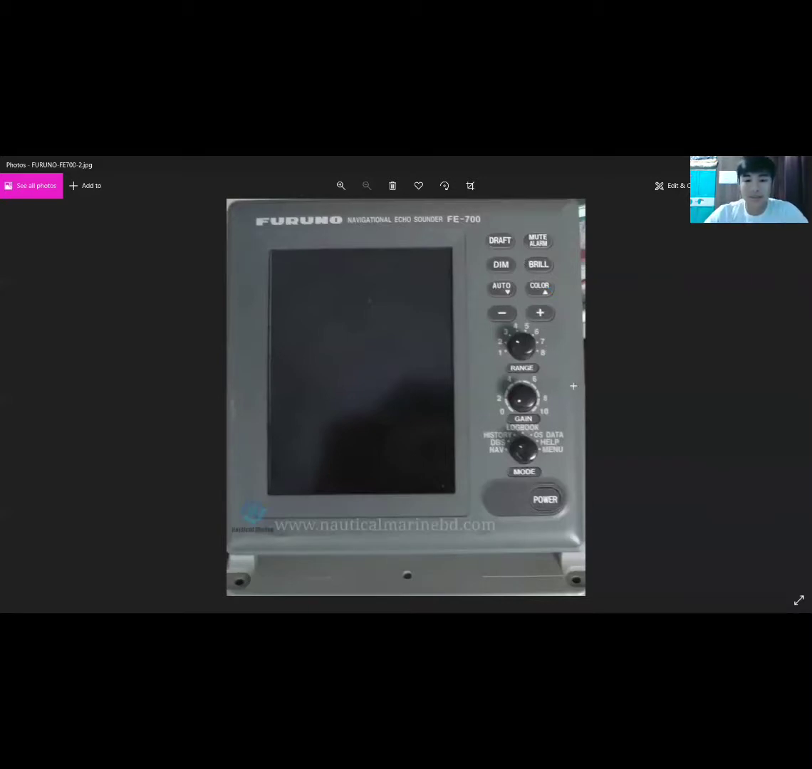Next one will be the range knob. You can adjust the range by rotating this knob button over here. And then if you want to adjust the gain, you can rotate also this knob. And then the last one will be the mode. You can select mode by rotating this knob button over here, which will be discussed by Cadet Bayona.